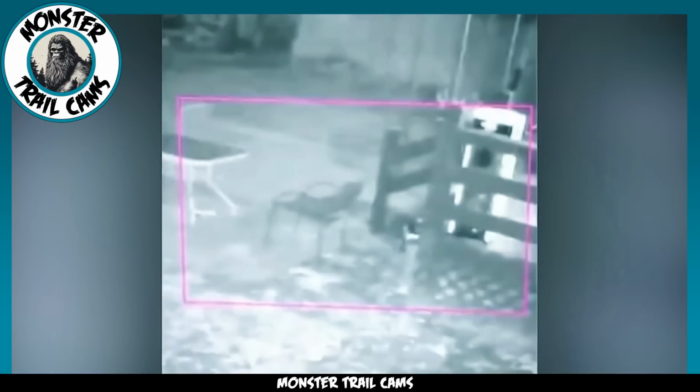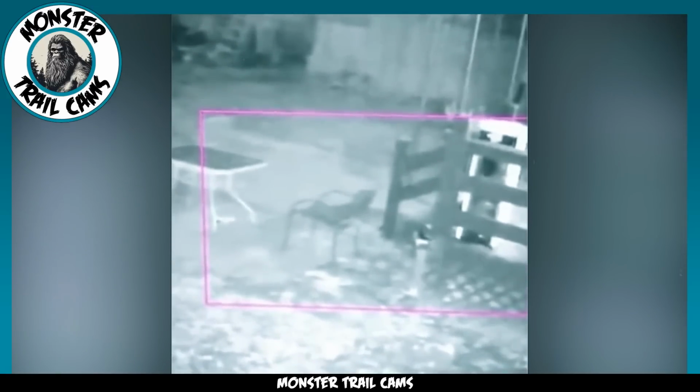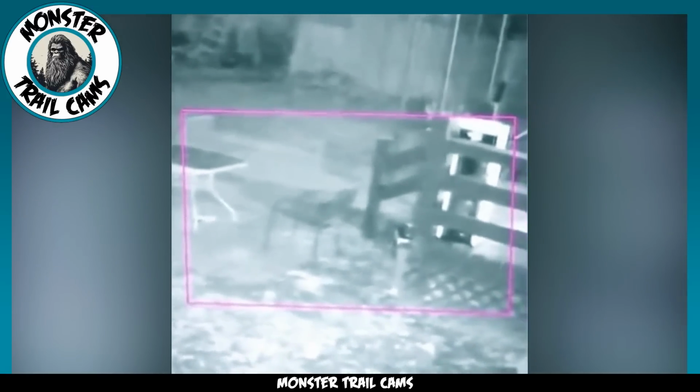This phenomena brings to mind tales of shadow people, entities believed to be of a somewhat sinister or malevolent nature. The question arises, why did this apparent shadow person choose to stand undisturbed in the darkness?